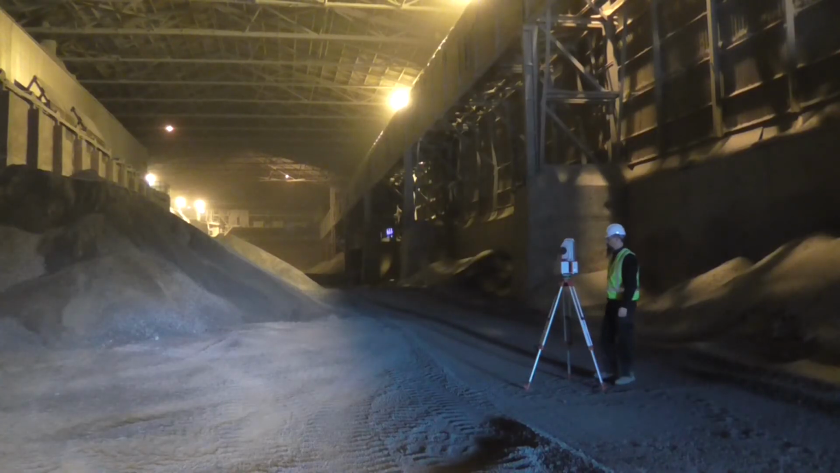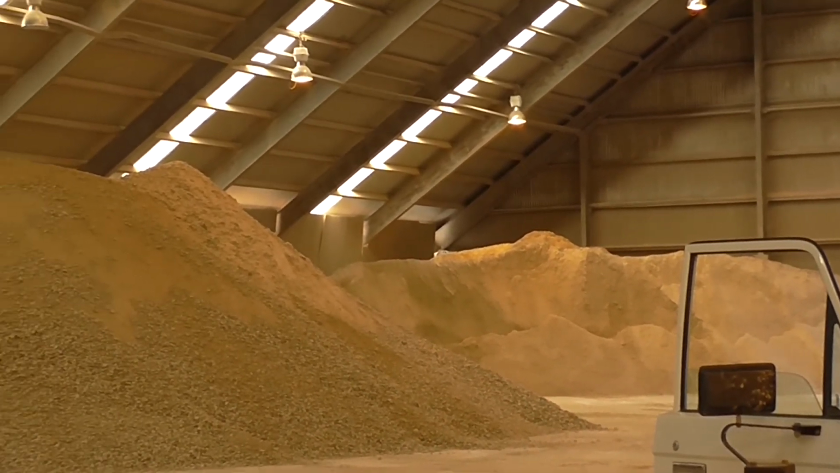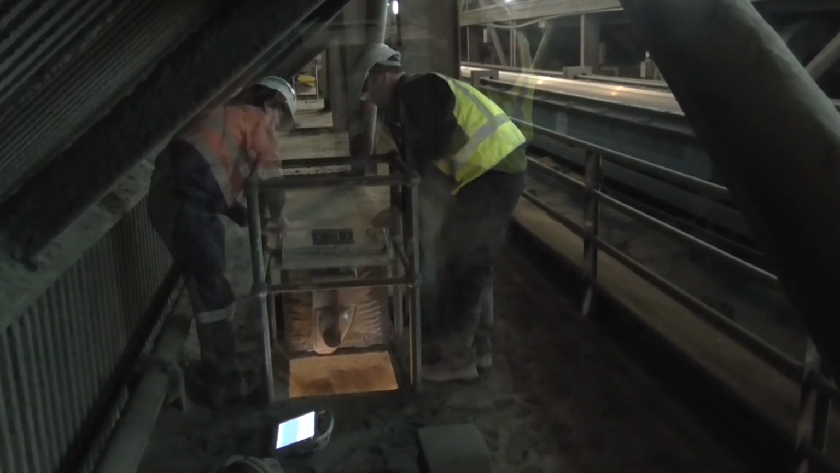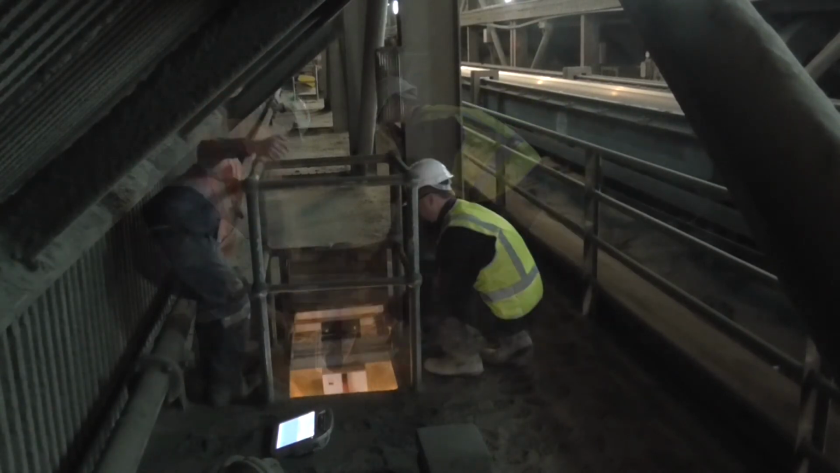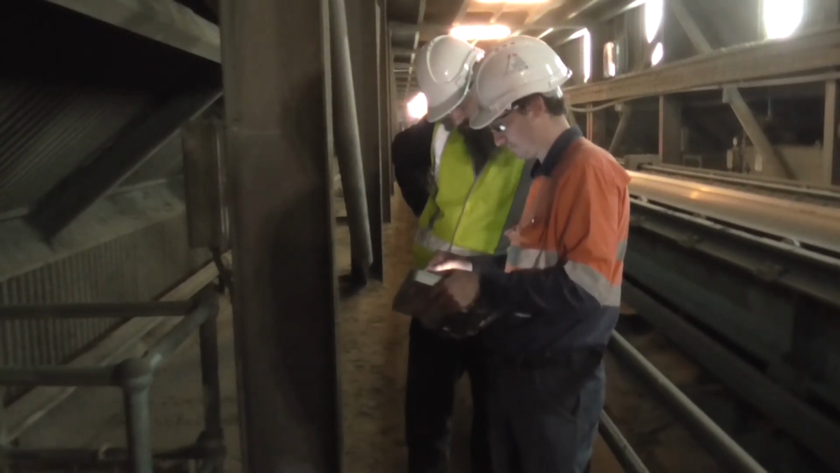Ground-based tripod scanning and vehicle-mounted scanning methods can be used inside sheds. For indoor stockpiles, scanners can be suspended overhead through access hatches or by stairwell bracket on overhead conveyor walkways. Scan results are displayed in real time on the tablet.